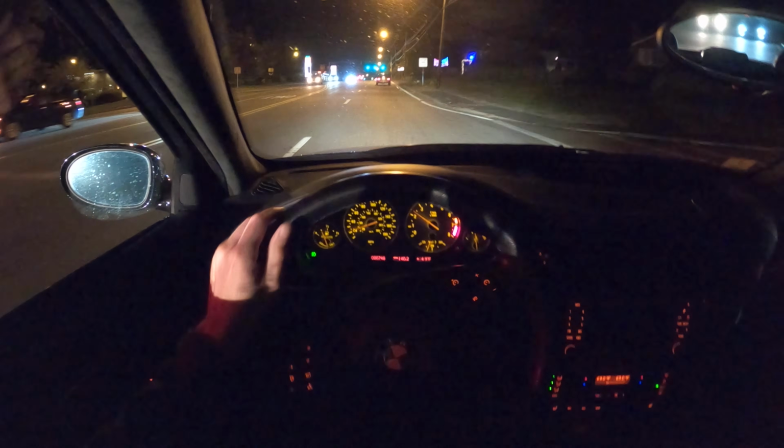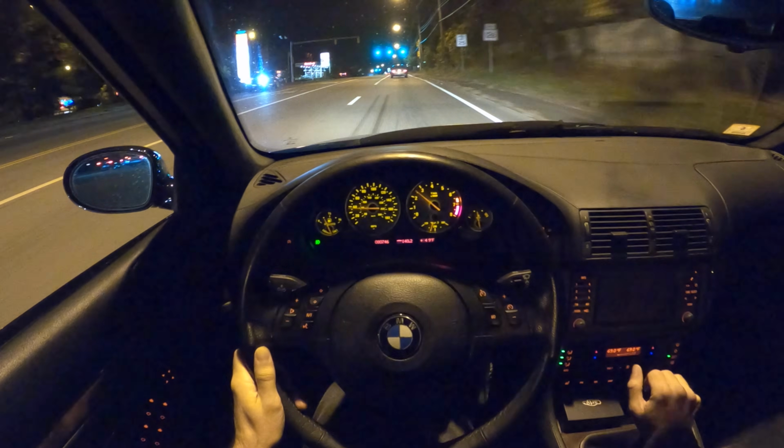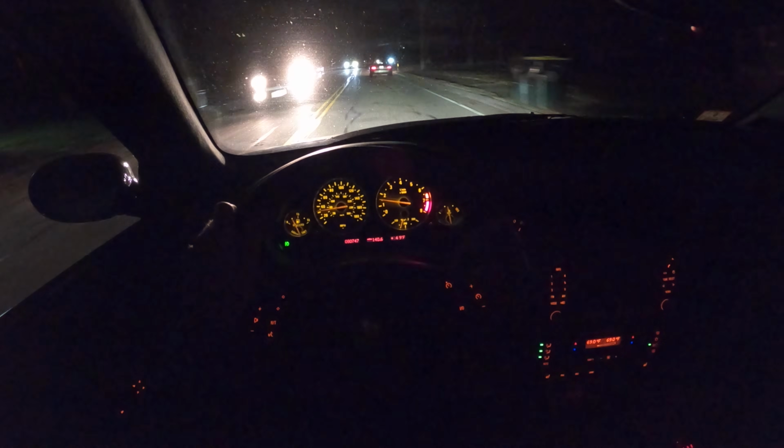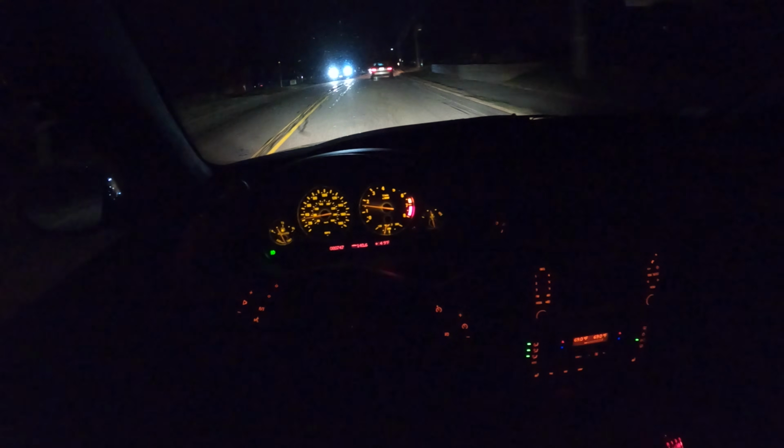I'll just run red lights, man. Screw traffic lights. Just send it. Your Mercury Sable. Is he drunk? That's the question. Is he drunk? Is he going to hit the curb? Is he going to go head on with somebody?